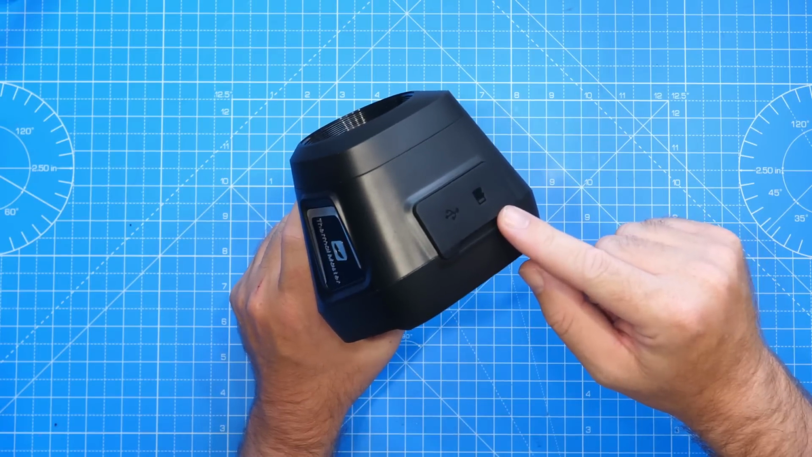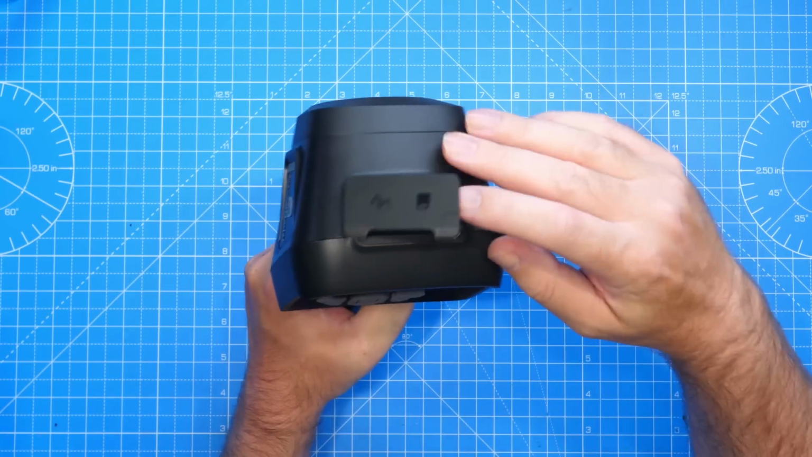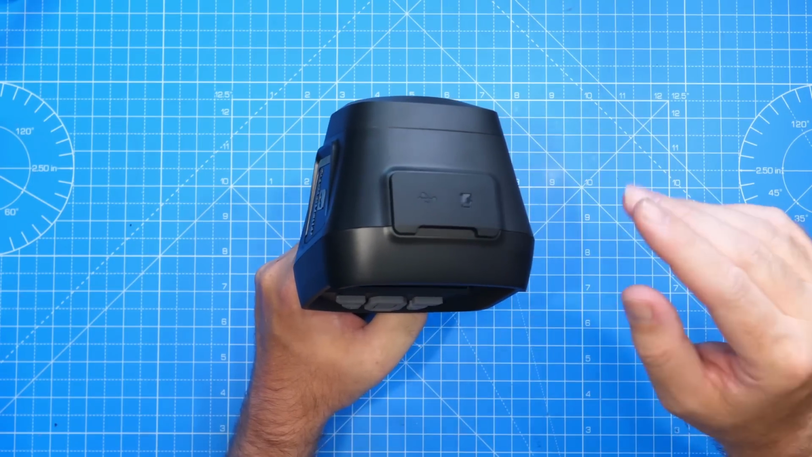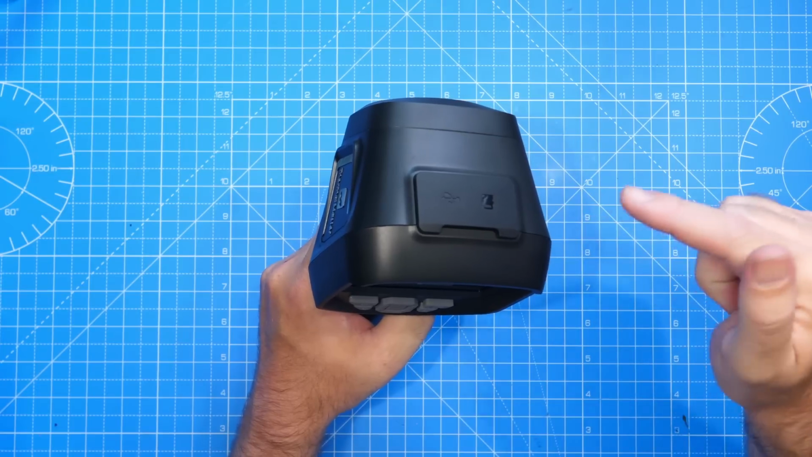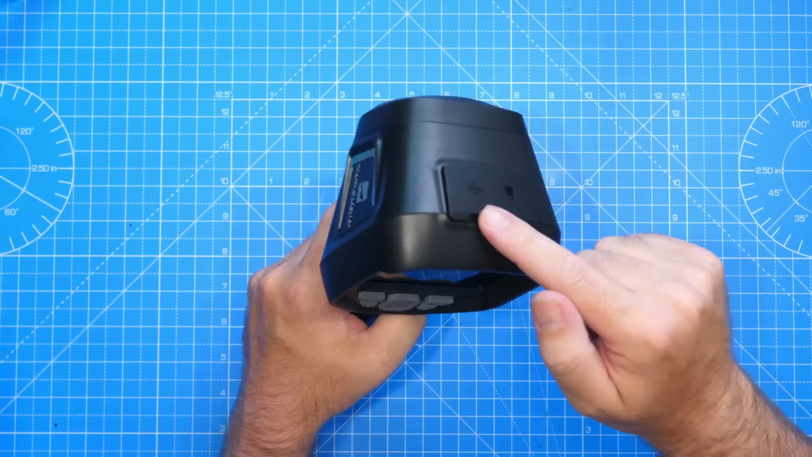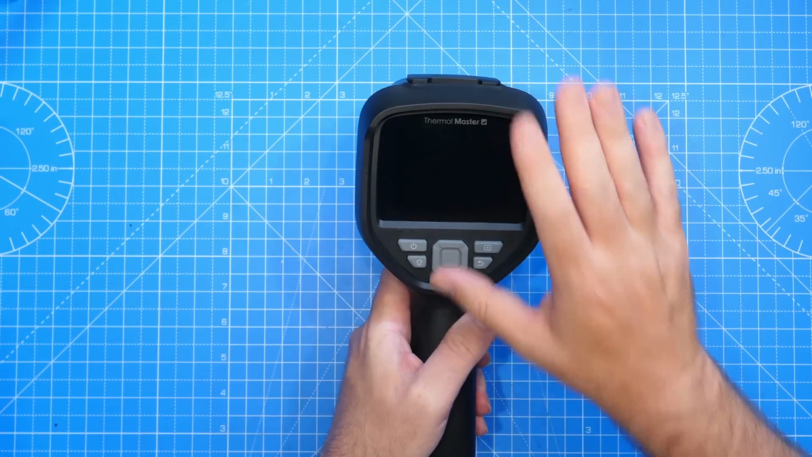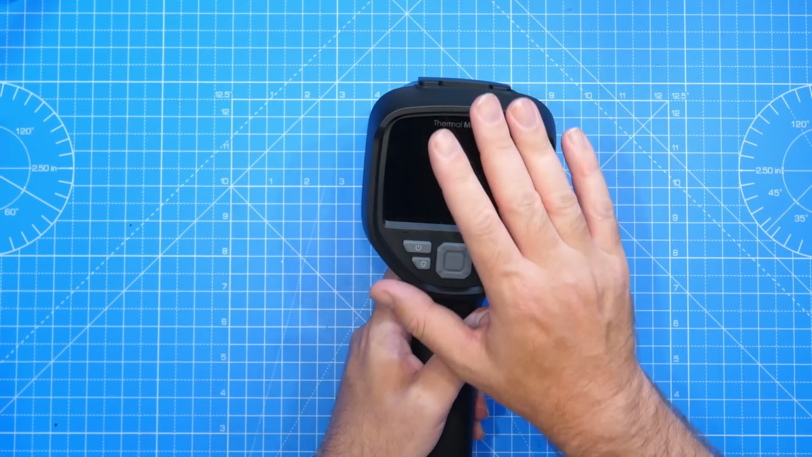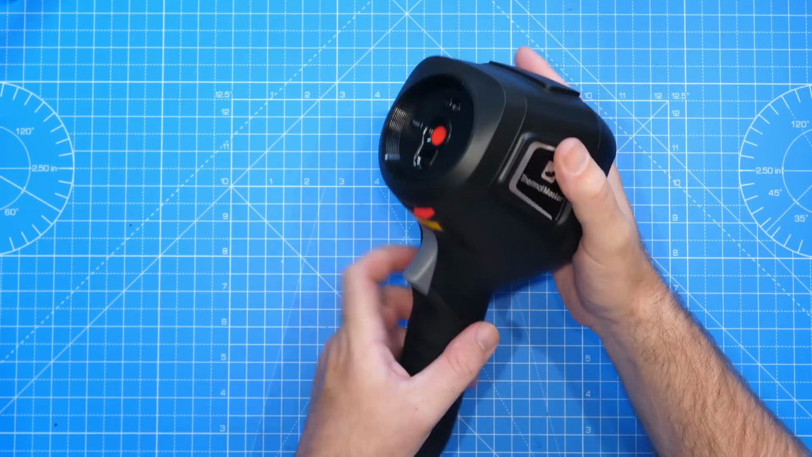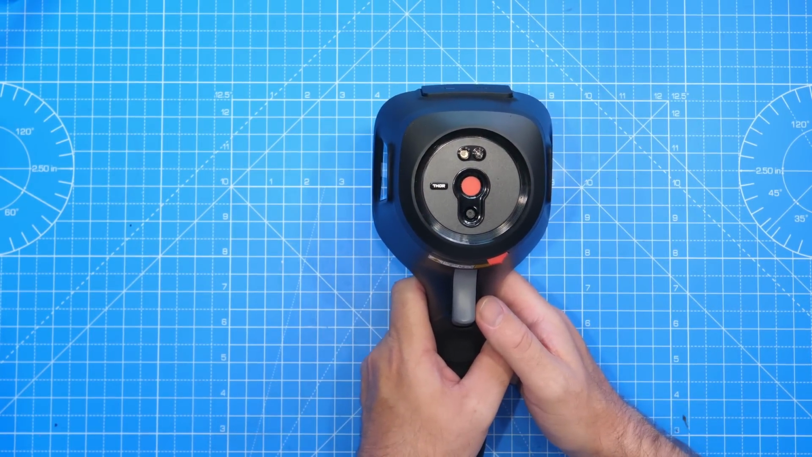On the top, you will find a USB-C port for connecting up to a computer, as well as an SD card slot. What's nice about this is that not only can you record to the onboard SD, but you can actually view this on your PC as well via USB. And in fact, this even has Wi-Fi built in, allowing you to stream directly to the Thermal Master app as well. Then, moving around to the front section, here is where all of the main sensors are.